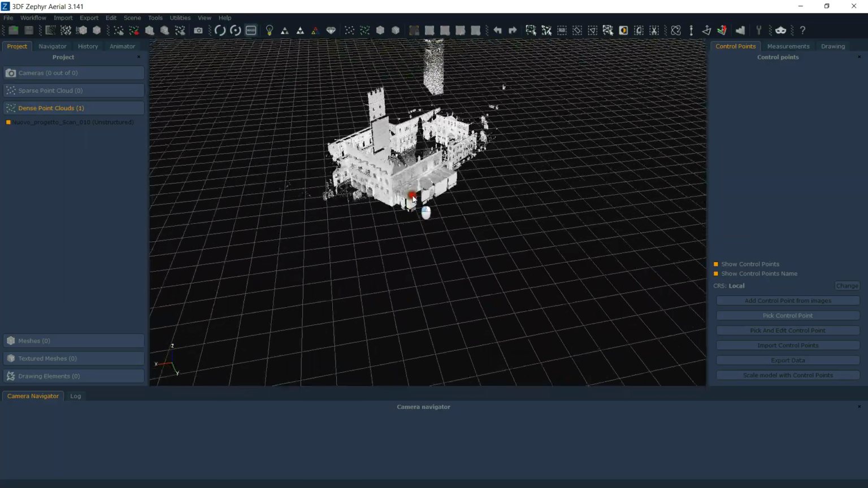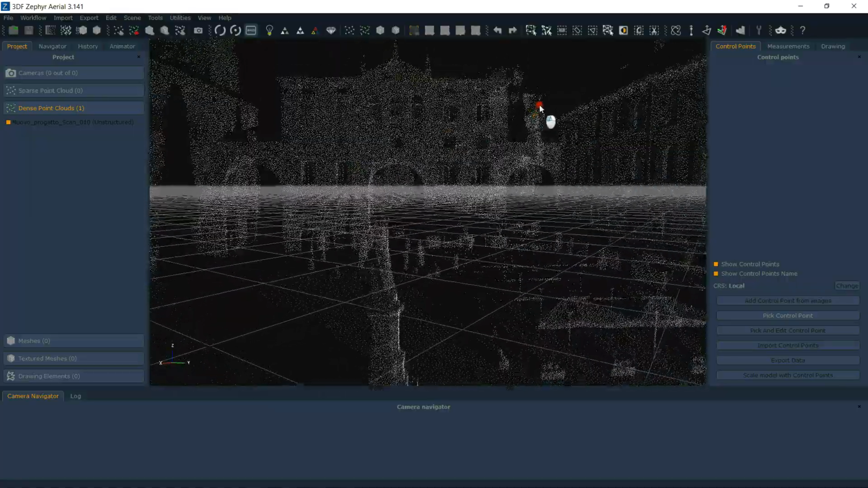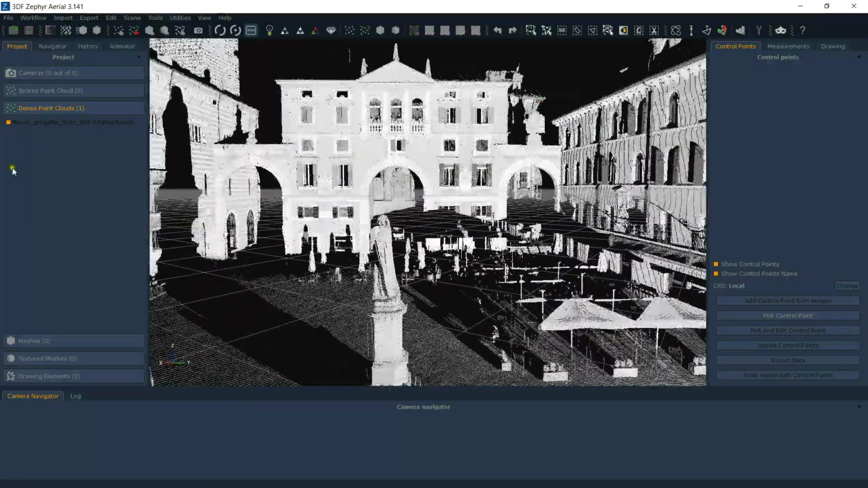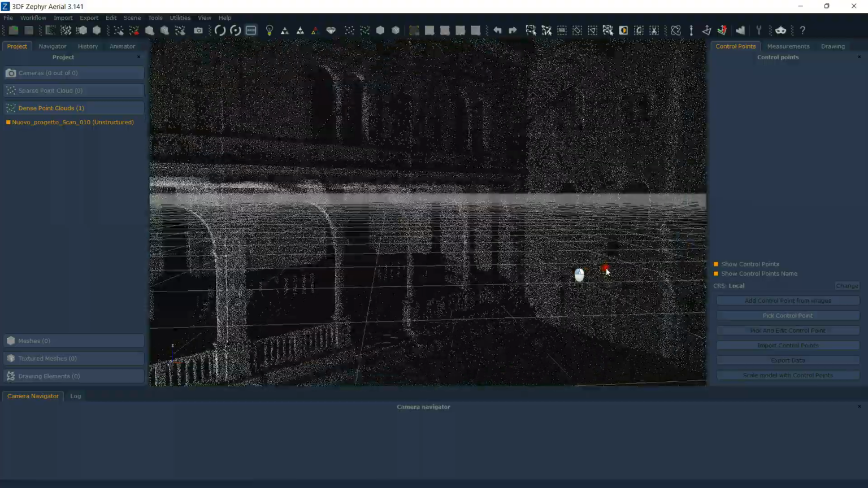You just simply drag and drop it. As you can see, Zephyr is very user-friendly. And once you drop it in, you'll see that the project is unstructured, which means that you have to make it structured later using camera information.